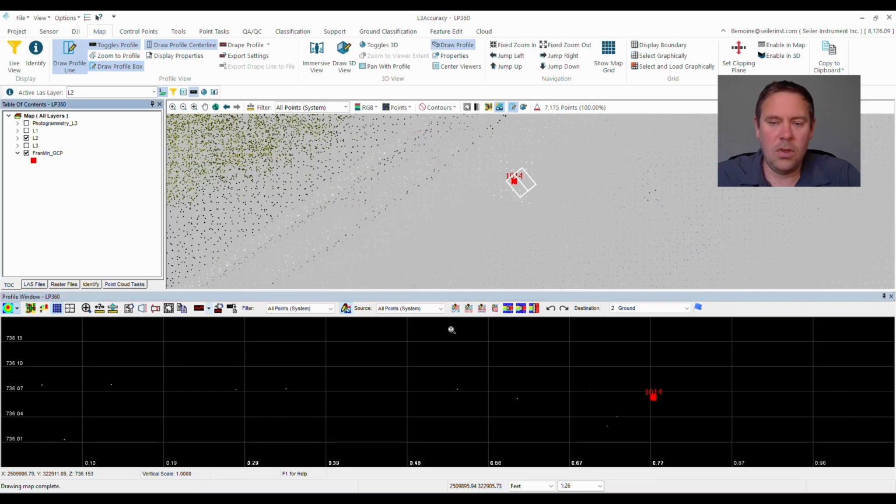Switch that over to the L2. It's a little bit noisy to kind of tell where that's at. There we go. So we're starting to see the picture there.